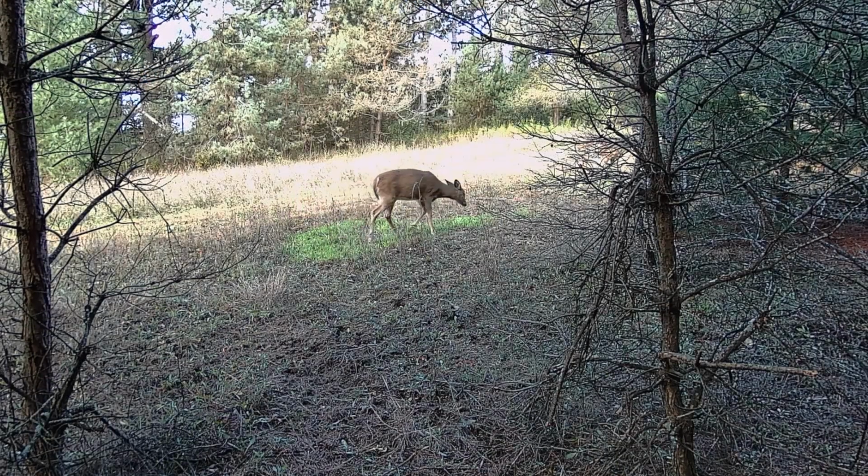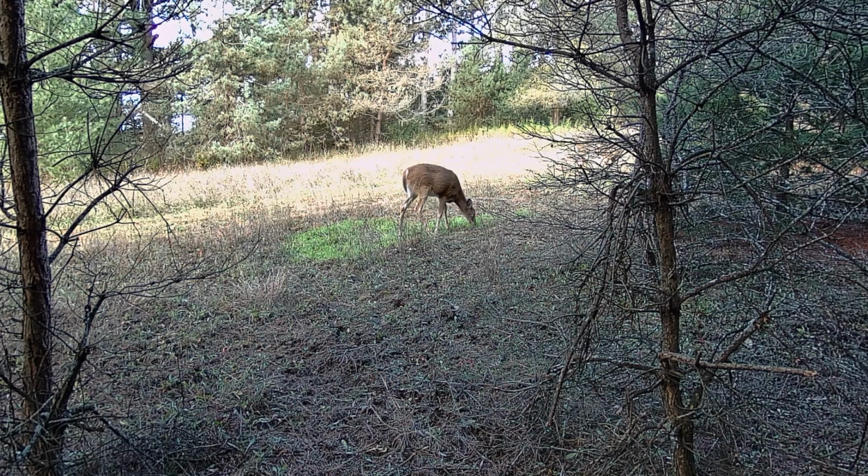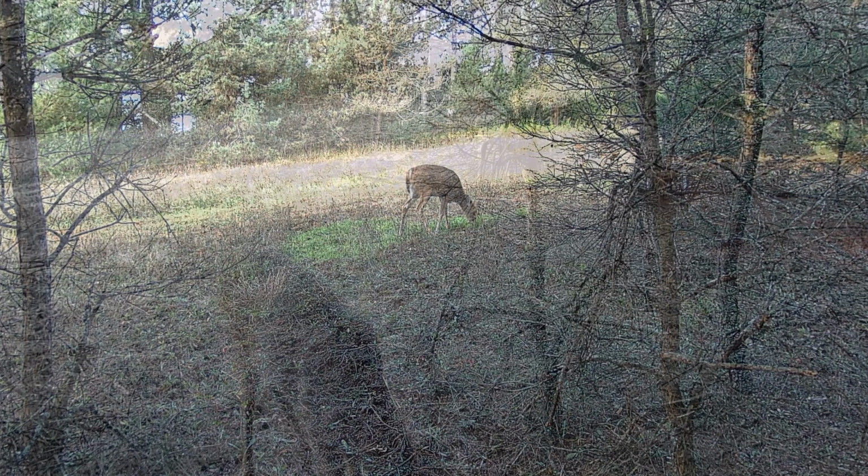I have a lot of footage of deer grazing through this area, and while some of that plays, I want to remind you that this footage was taken on the Medace Bluetooth camera. I'm very pleased with the quality of the video footage. I just need to get better at mounting it more securely so it doesn't shift around. As you can see, it's not perfectly level here either.